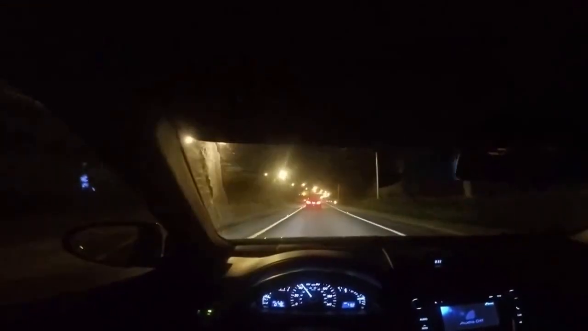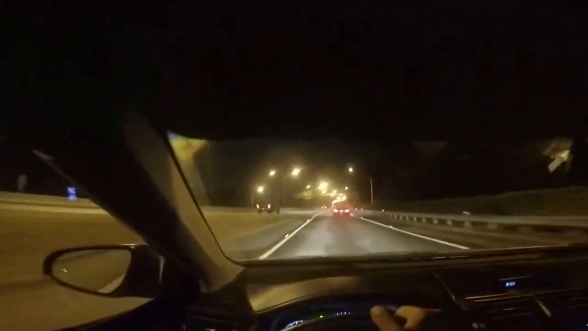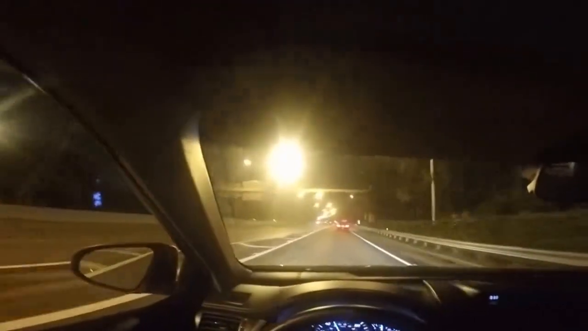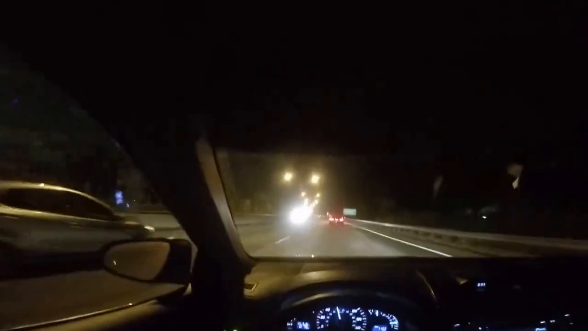Oh yeah, this definitely lacks in the power department. But again, for a $25,000 car, can't really complain. I mean, these seats are excellent. I cannot praise these seats enough. Real leather. Not plastic leather, real leather.